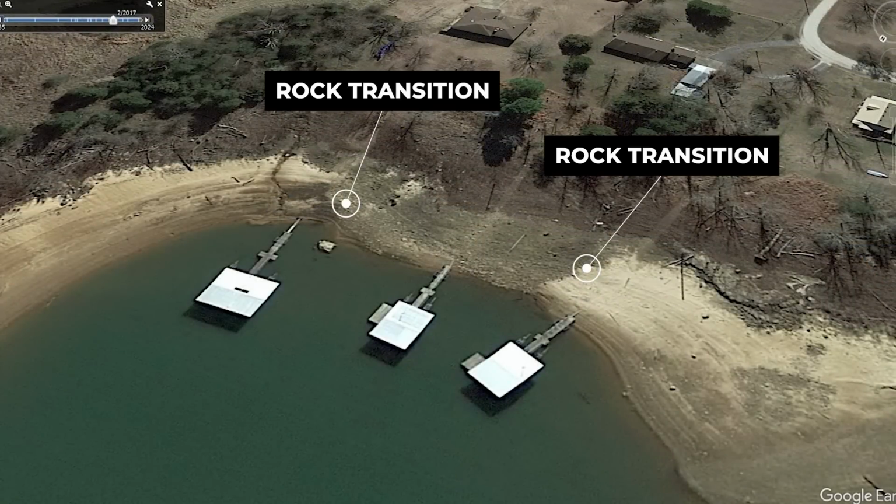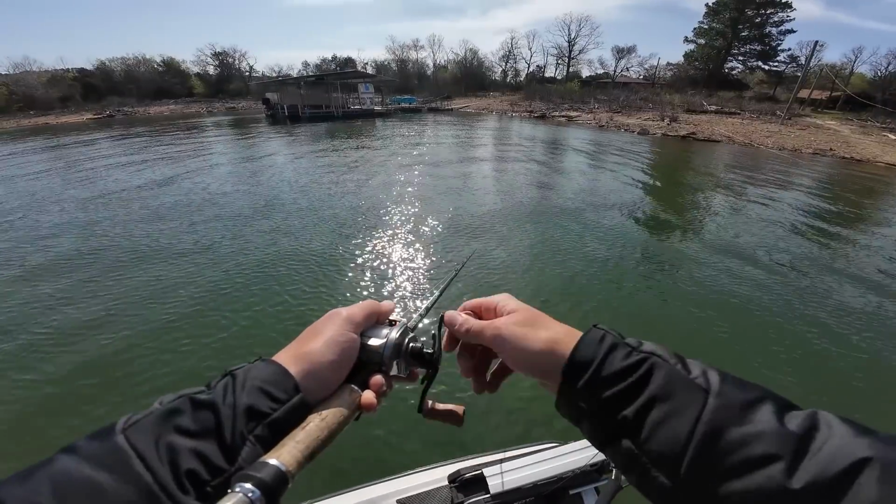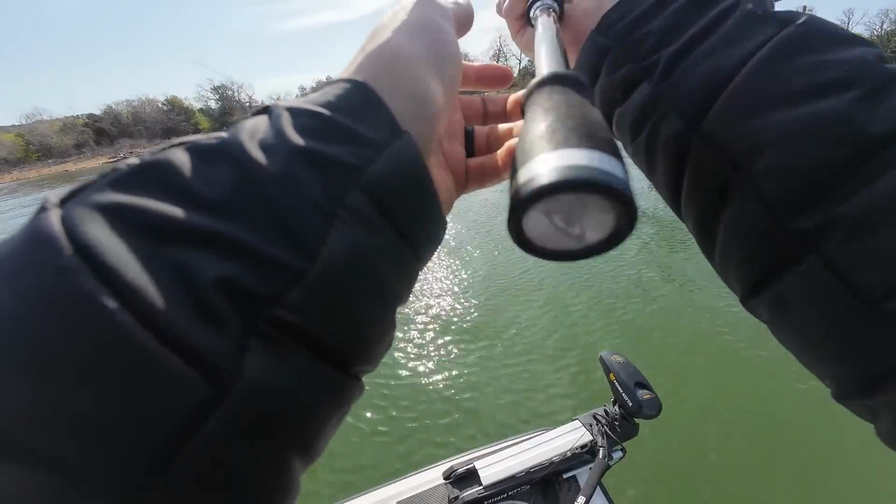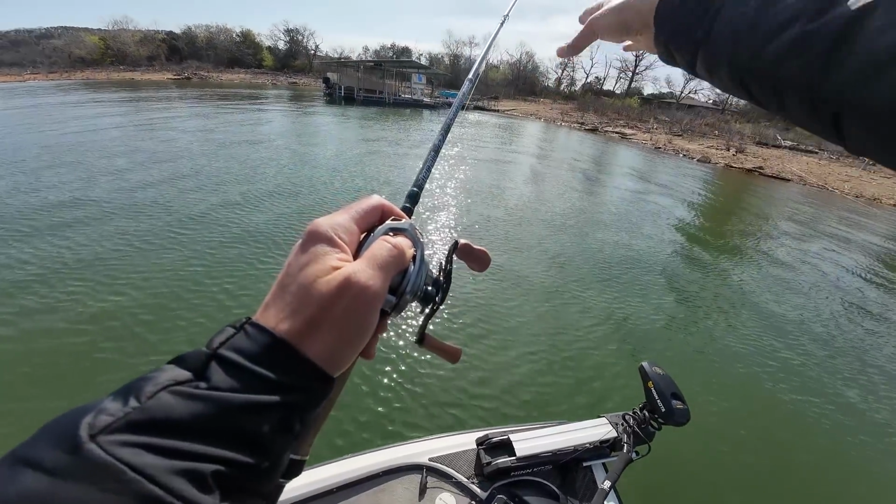And I'm just trying to work this little rock transition off the bank, not right up against the bank, but maybe a half a cast to a cast length off the bank with the swing head. And that fish bit about halfway between the bank and the boat here, just firing that swing head, working it down there in those rocks.